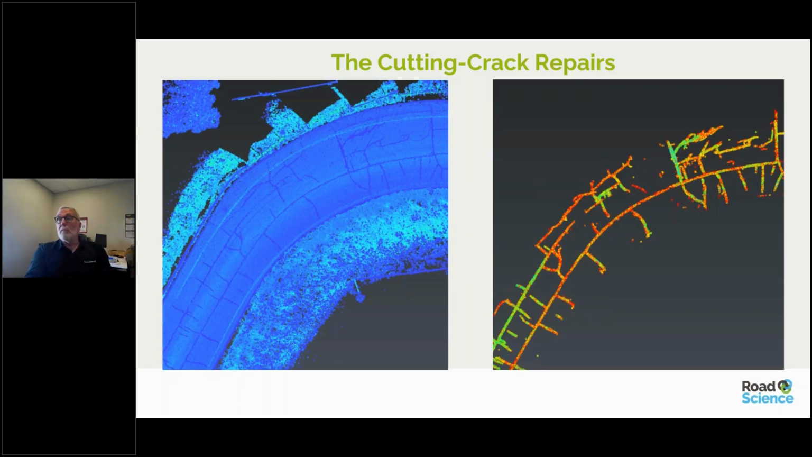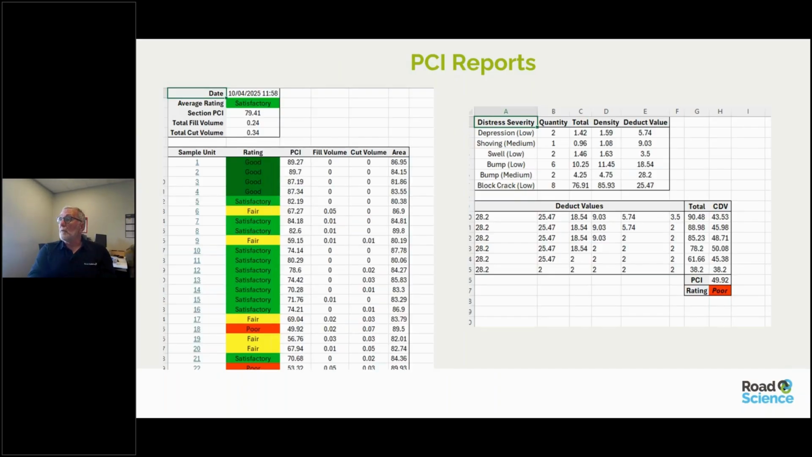From these, we produced PCI reports, pavement condition index reports, which are based on the American ASTM standards. We did it in 100-meter sample units, and as you can see on the left-hand side, areas were good, satisfactory. This is just based on a calculation done based on, as I said, the ASTM standards, which is the American Society for Testing and Materials.